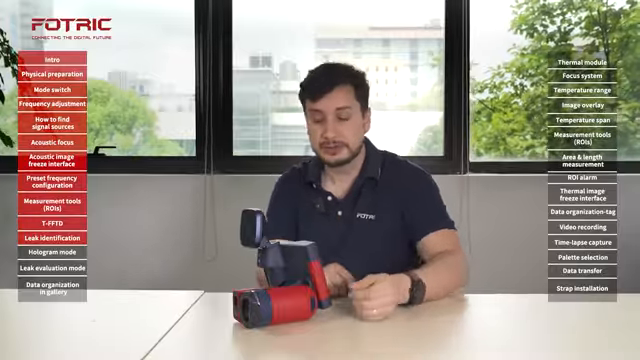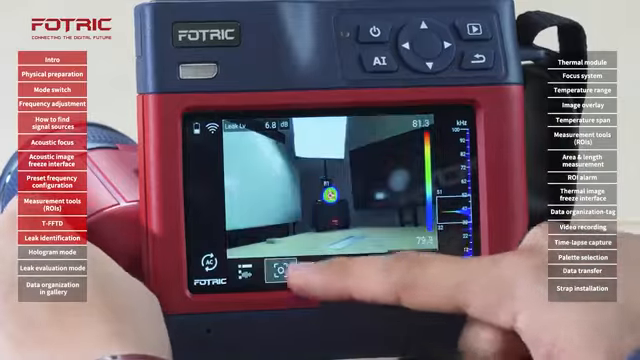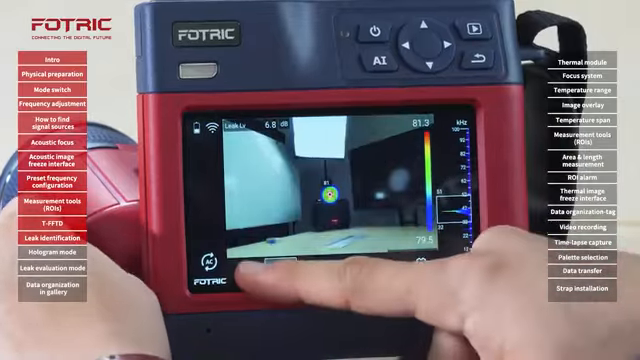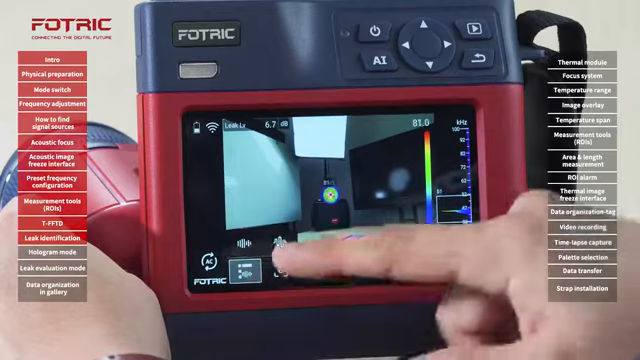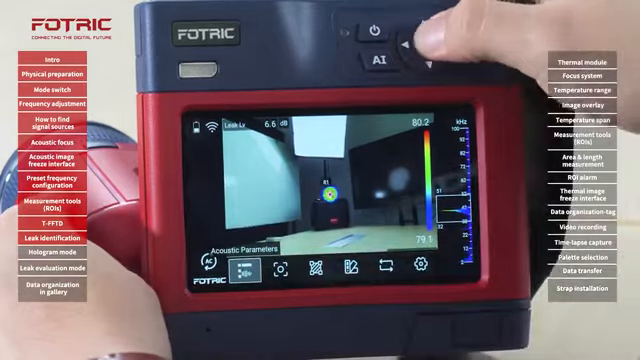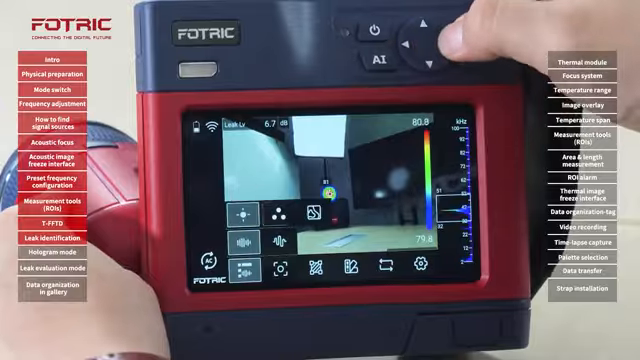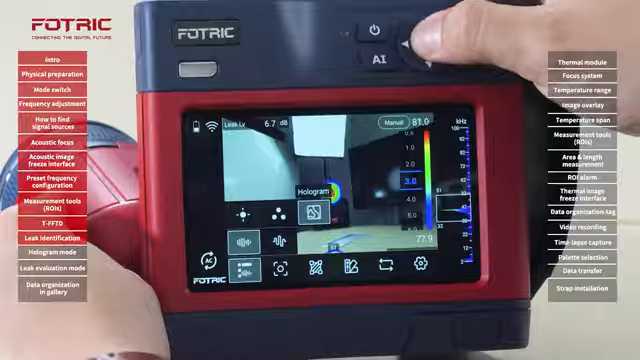Aside from the single and multiple mode, there is a third option called hologram. The hologram gives us a deeper understanding of what I'm seeing in front of the camera. So let me show you how to use that. First, I will start by turning off the focus mode. I will move to the first icon, the acoustic parameters, go to signal source mode, and switch to hologram.